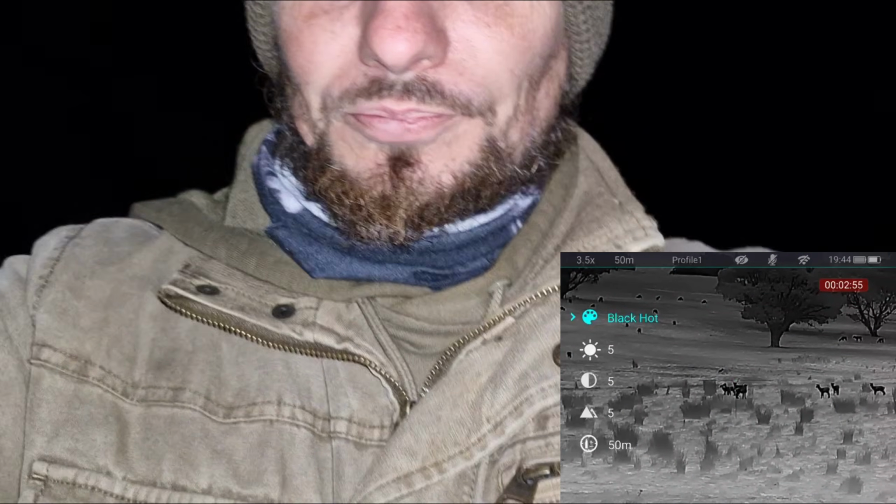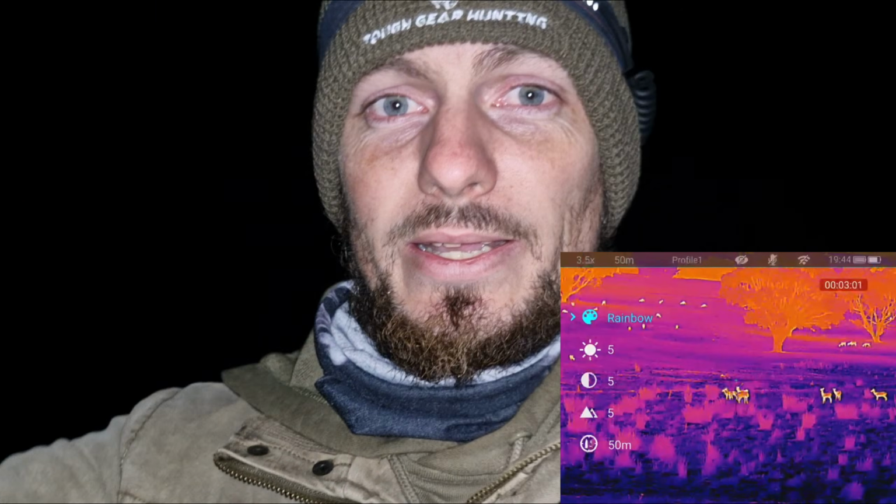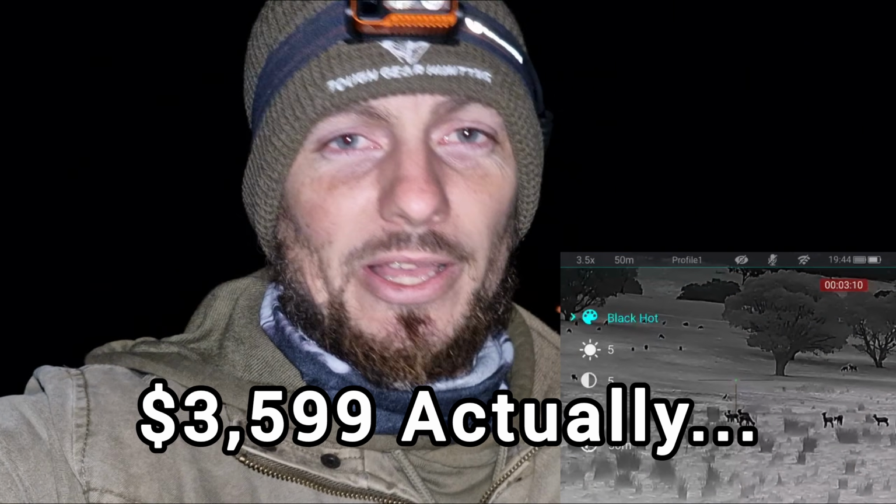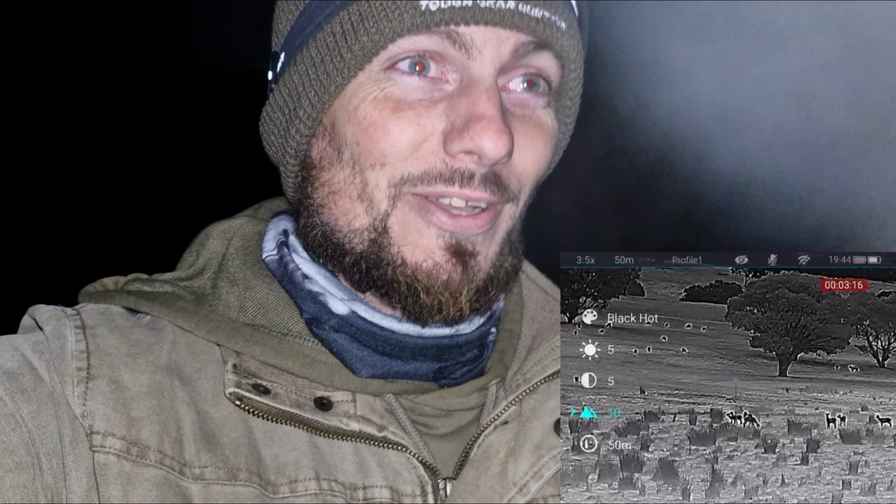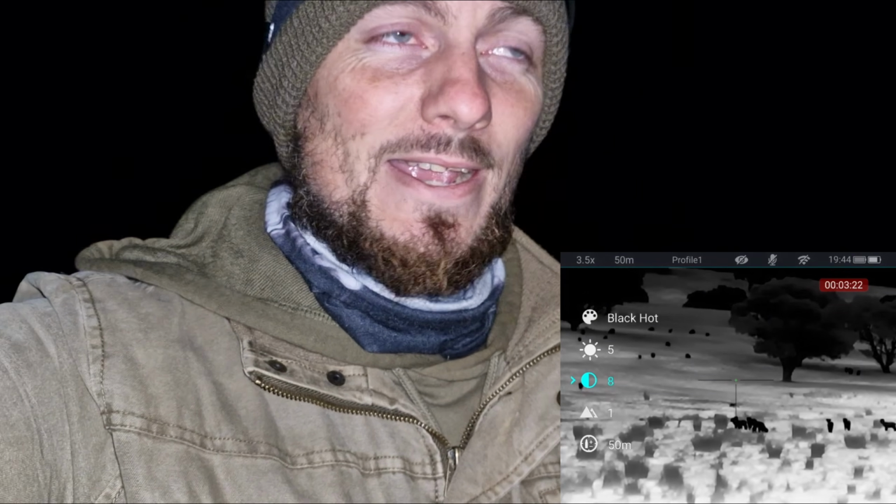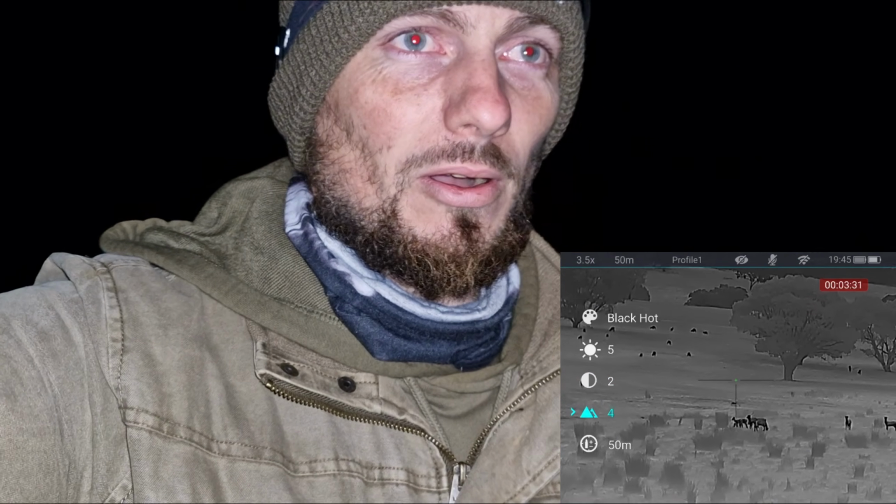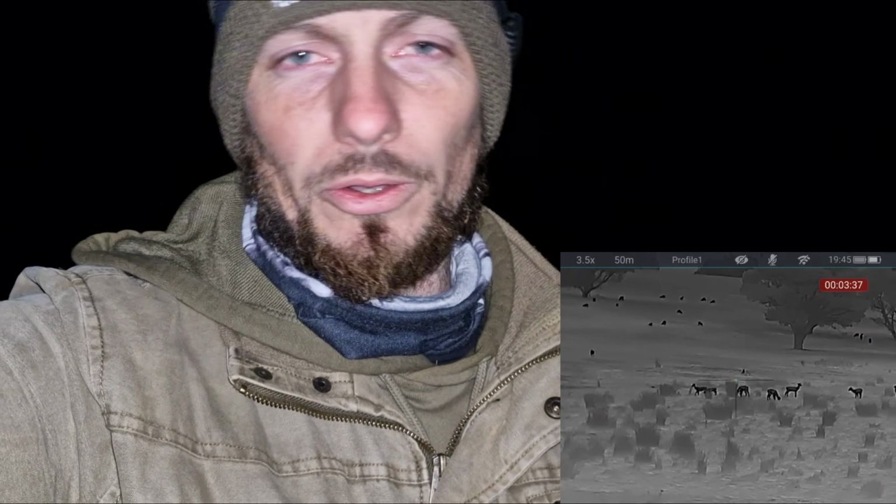All right, so look, wrapping up my final thoughts on the Bolt. Given that it is targeted at an entry level device at $3,500 Australian dollars, it's grown on me. I'm not going to lie, this scope has grown on me quite a bit. I have enjoyed using it the last 2 nights. Look, if I was going to spend the money on an entry level scope, I would probably buy the Bolt L35R.